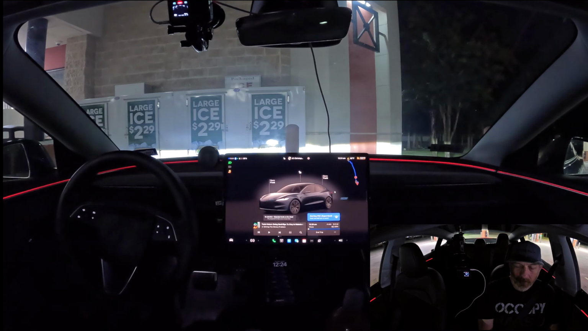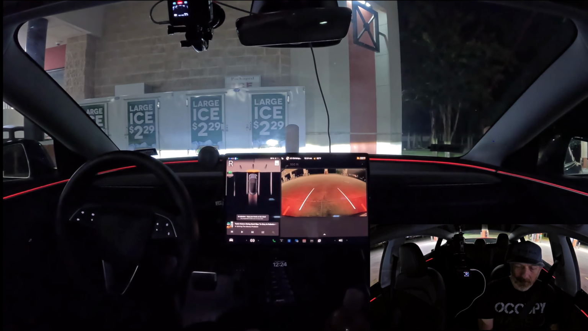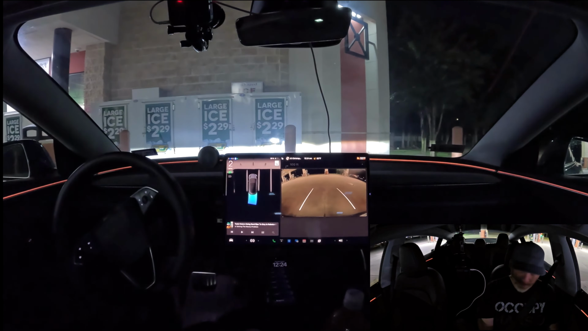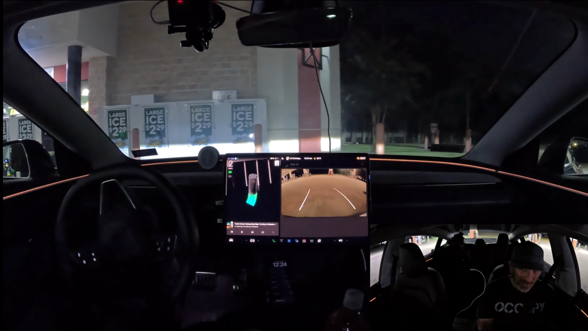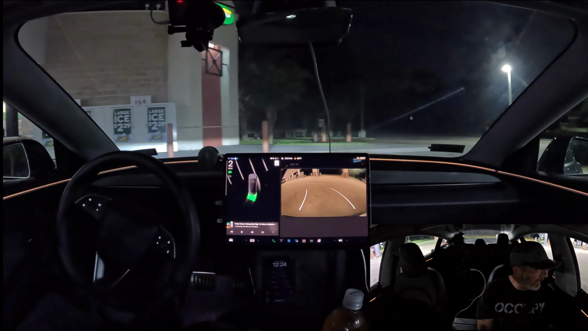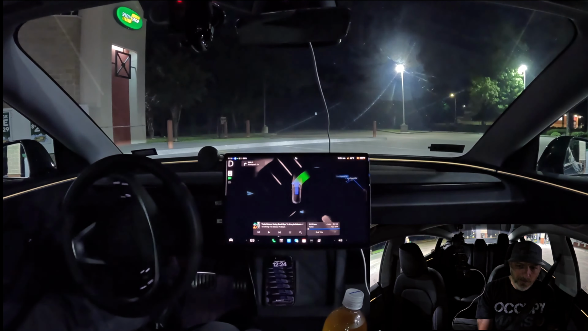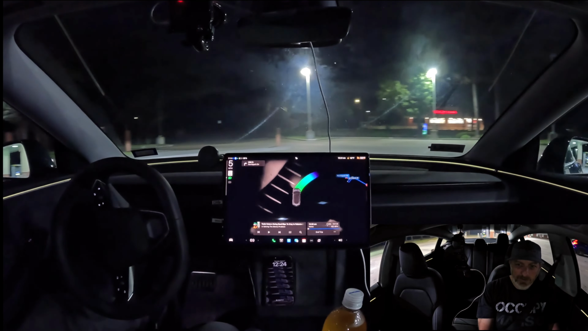This will be quick. All right, get on the rear camera. Taking its time. Not a lot going on in the parking lot, but we do have a number of vehicles to our left. So it just always wants to be a little cautious there.